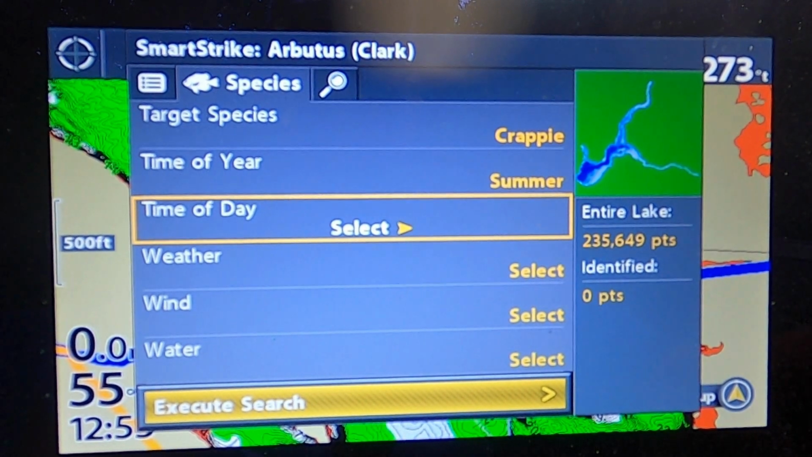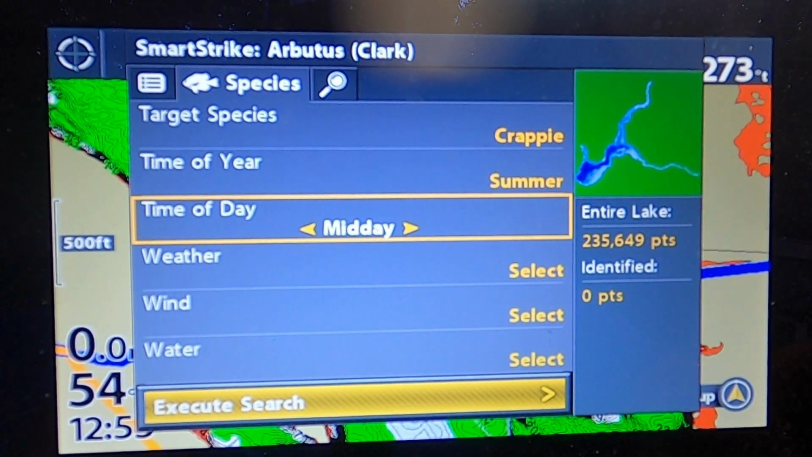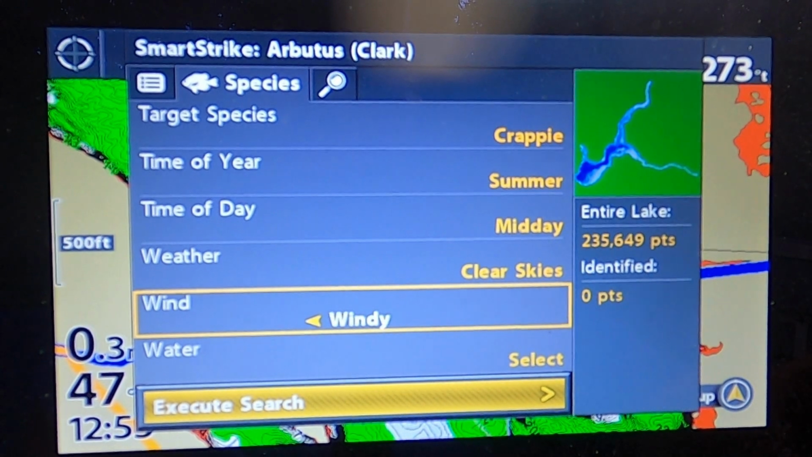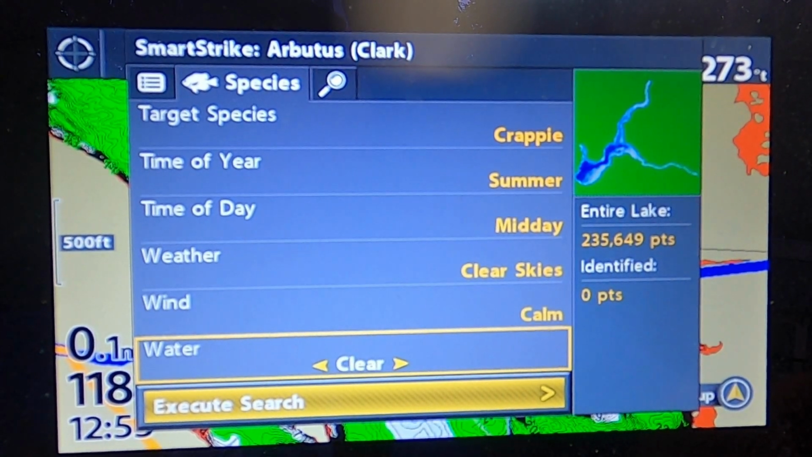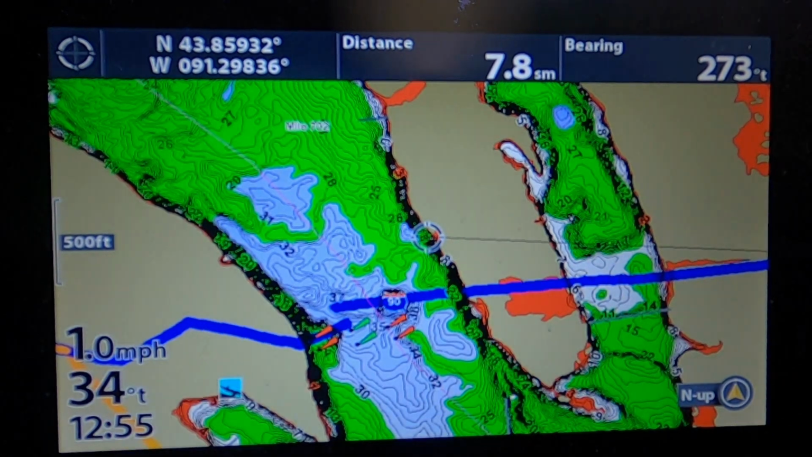So now time of day, I can do morning or afternoon, midday, dawn or dusk, and let's do midday. Weather, we'll do clear skies this time. Wind, calm or windy, we'll do calm. And water up there is more clear, so we'll keep it on clear, and then we'll execute search.